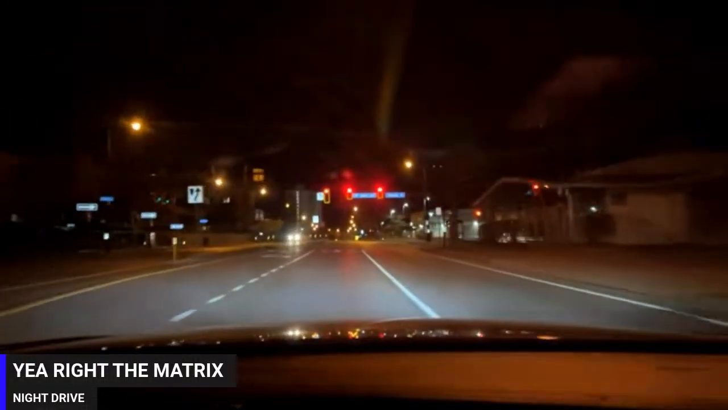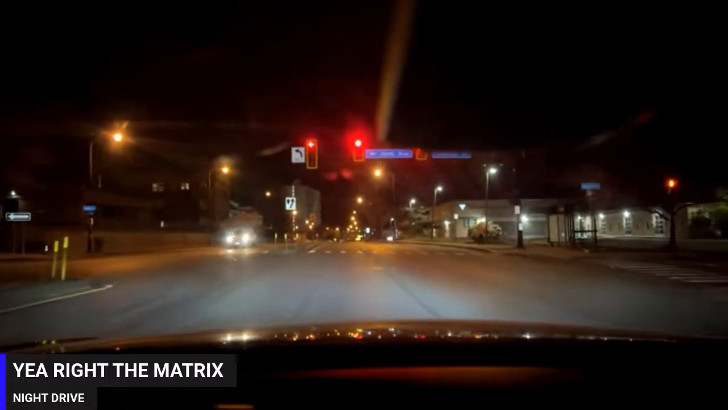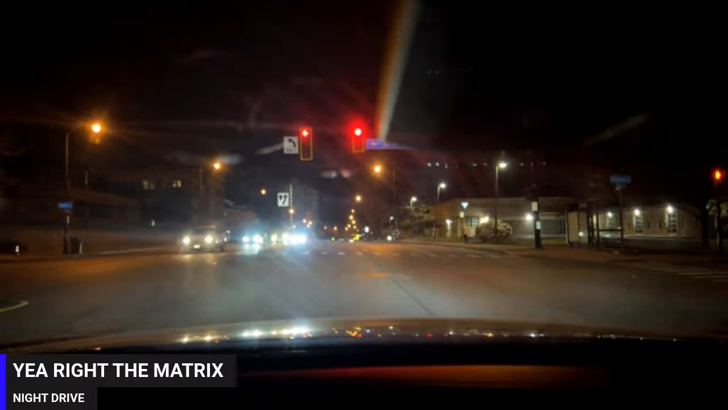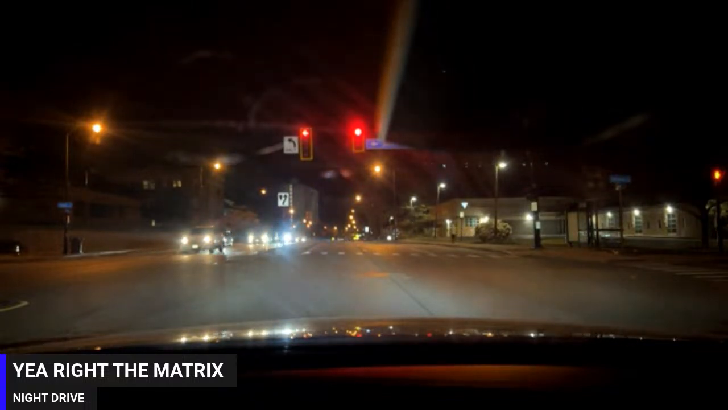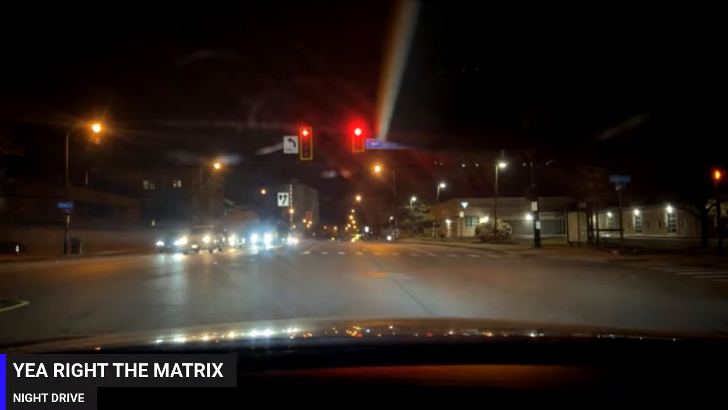But it seems kind of quiet. It's still early. I kind of wanted to stretch it a little later. Right around 11 o'clock, it starts getting different.